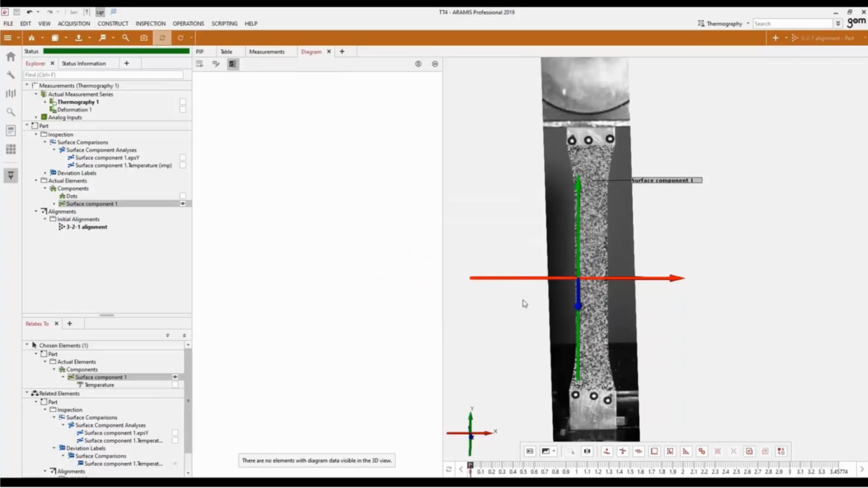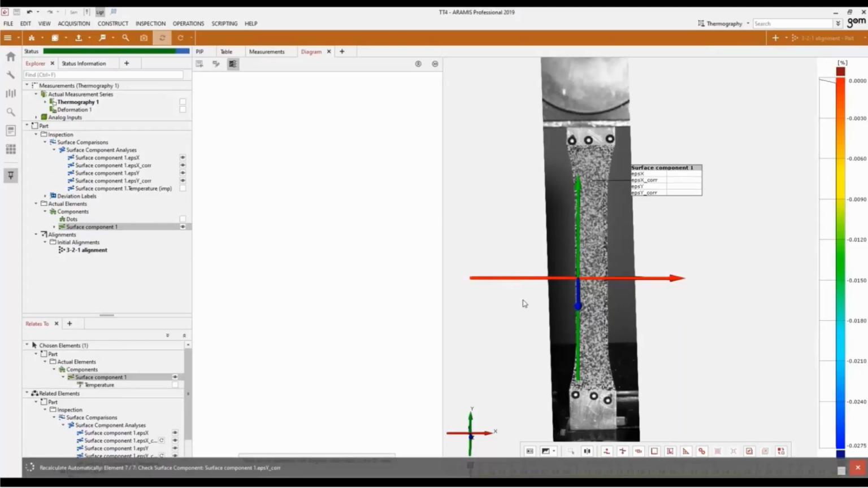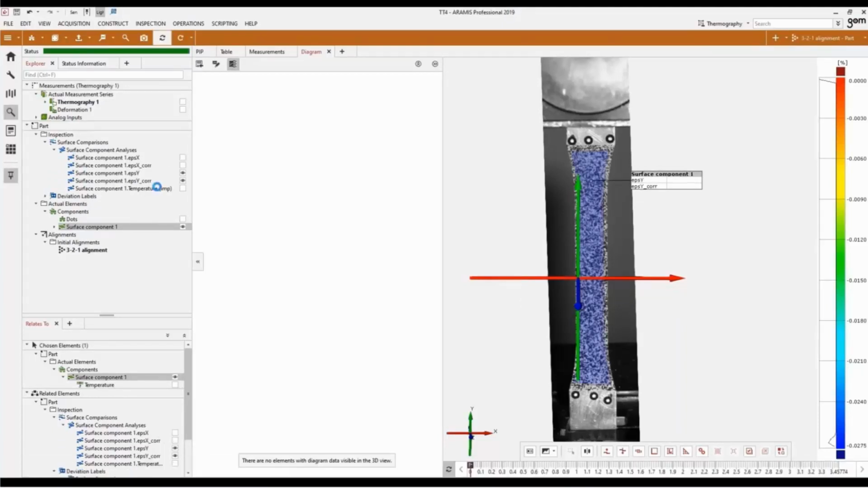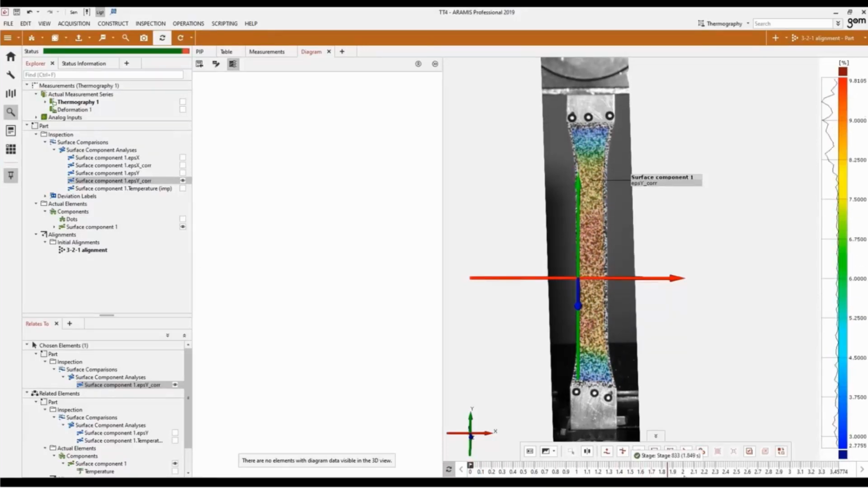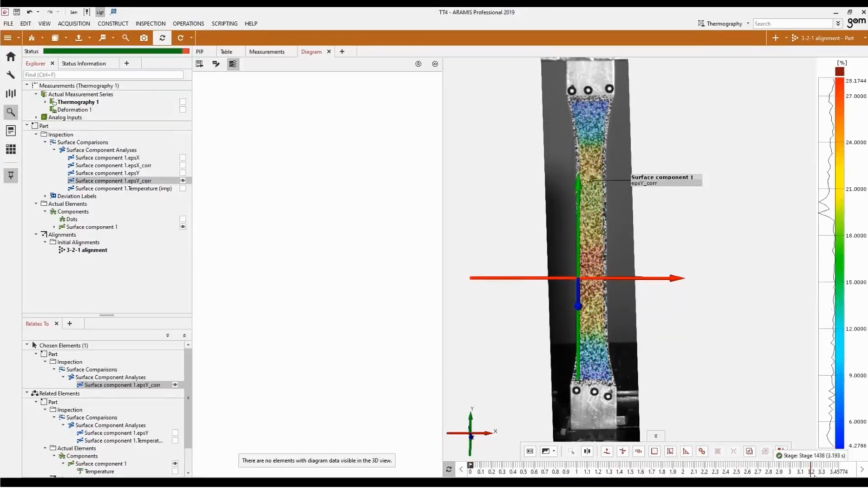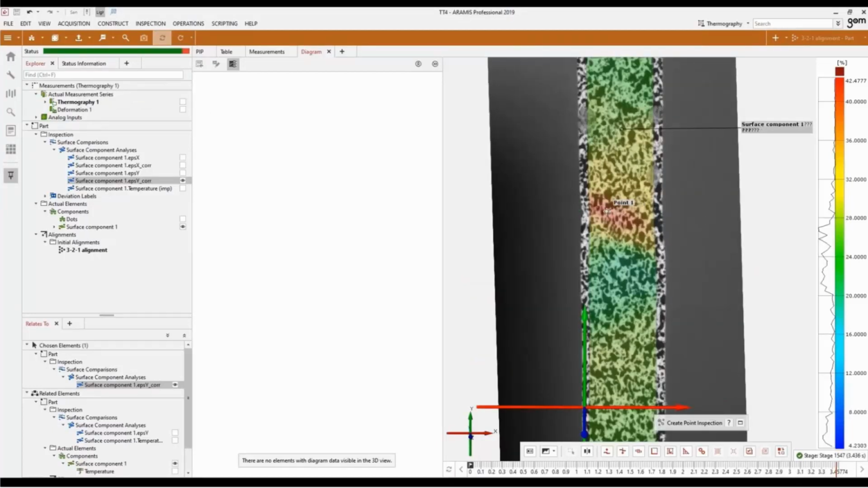And then when I hit OK, it automatically creates all these inspections for me, as you saw populate in the element tree on the left. And I can toggle between them. Here you'll see epsilon y corrected, which is taking out any of the thermal expansion there. So now this is taking in that CTE data of the steel, taking in the thermal data, and then giving us a corrected, purely mechanical strain reading.